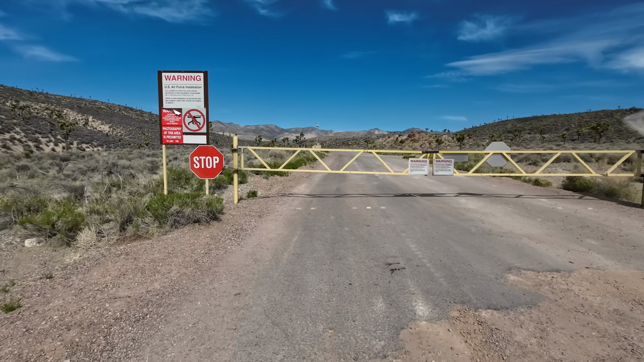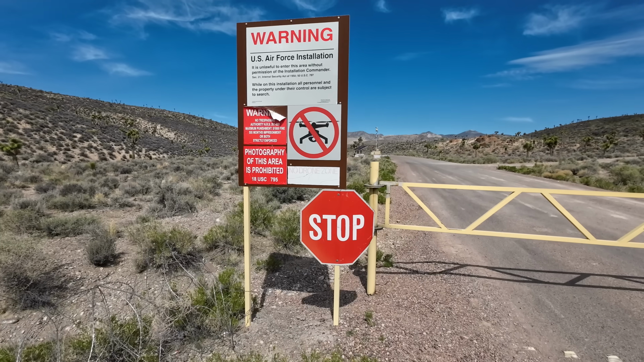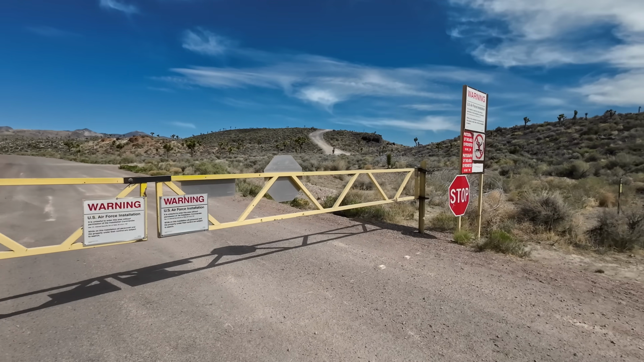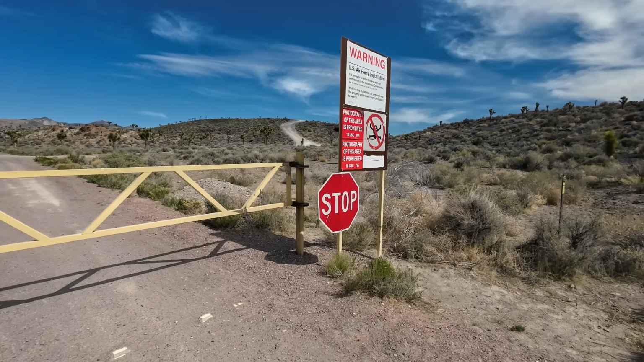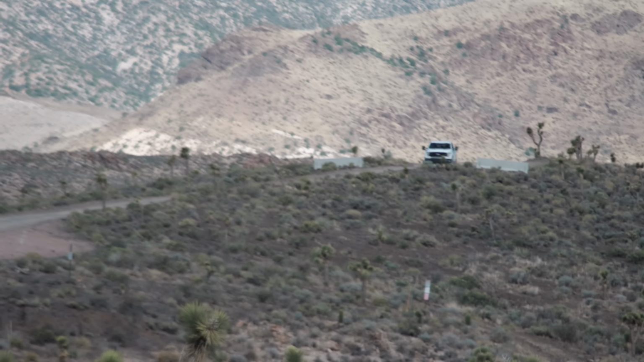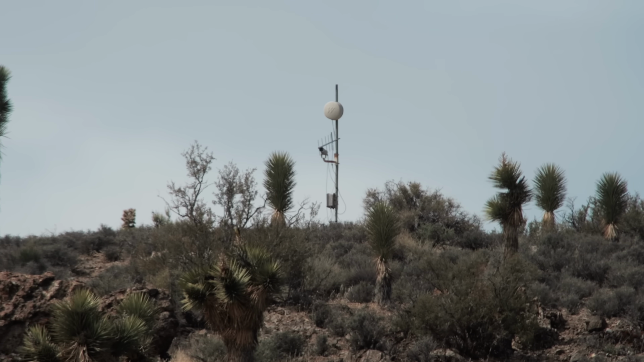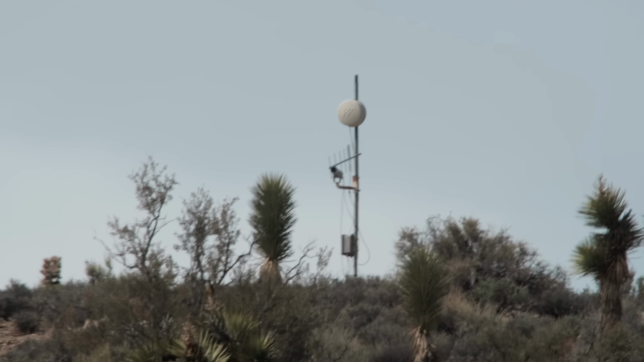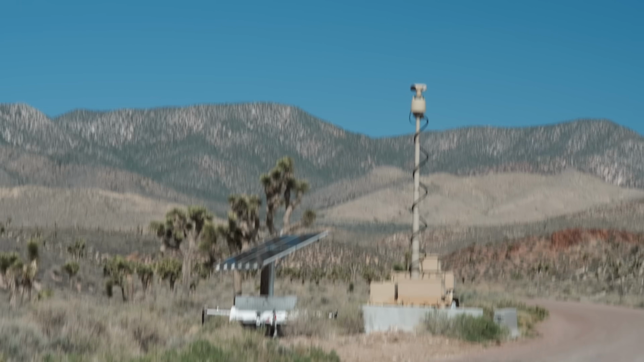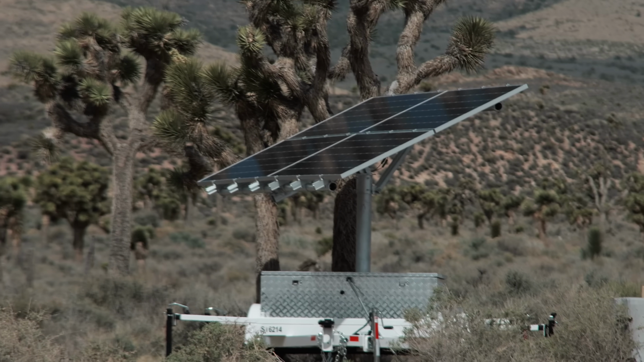All right, and we are back to the good old front gate. Doesn't look like much has changed as far as the signage goes. I brought a telephoto with me this trip, so I'll get a little closer look at the security camera up on the hill. And one thing that does appear to be a new addition is this solar panel here to the left of the camera. I'll have to double check my old footage from last time I was here, but I'm 99% sure that wasn't here last time.